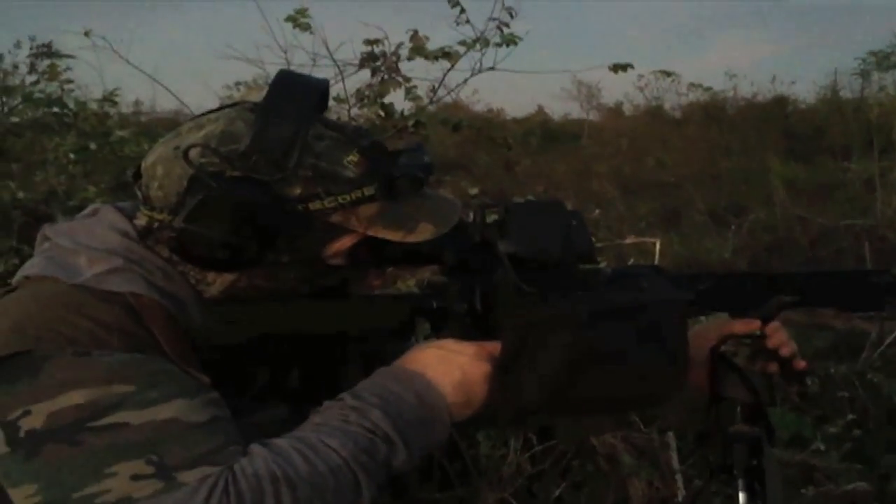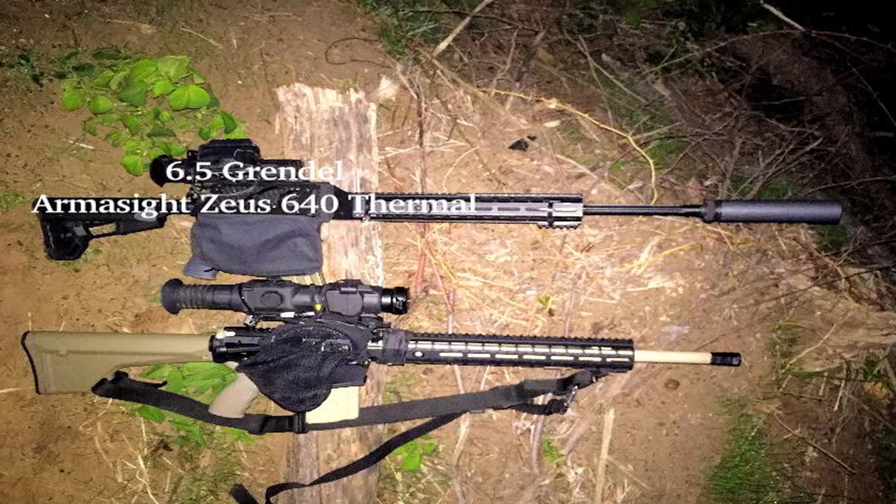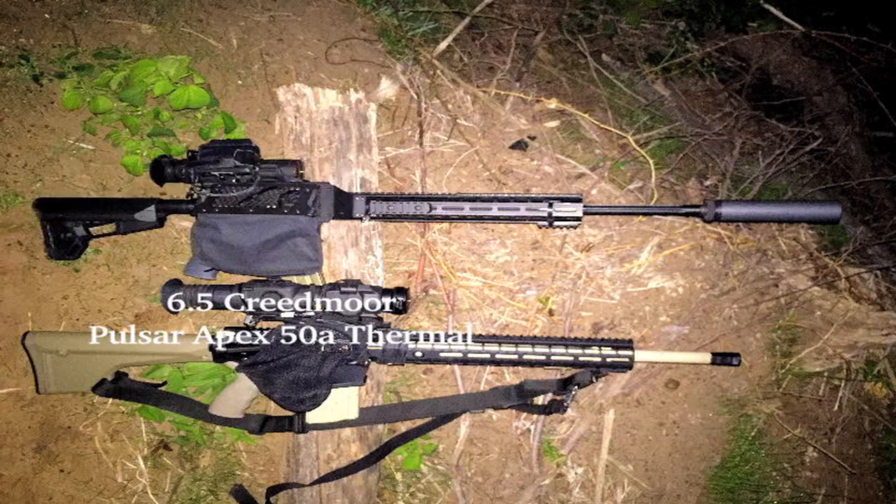Me and my buddy Brian are going to be hunting up on the Red River using my 6.5 Creedmoor. He's probably going to be bringing his 6.5 Grendel. We'll maybe get on to some hogs, hopefully a coyote or two.